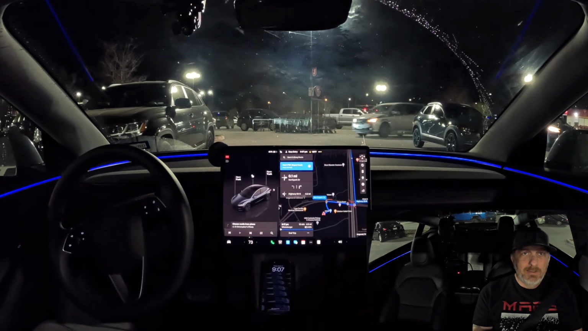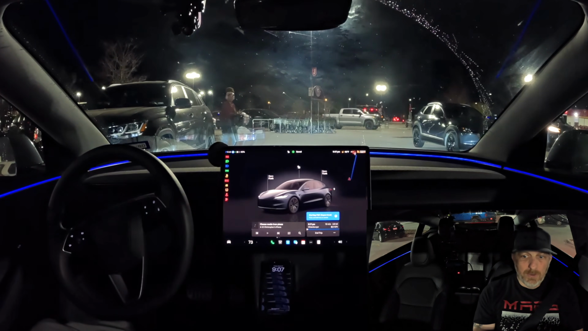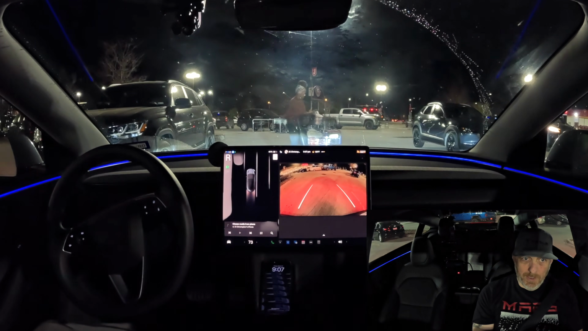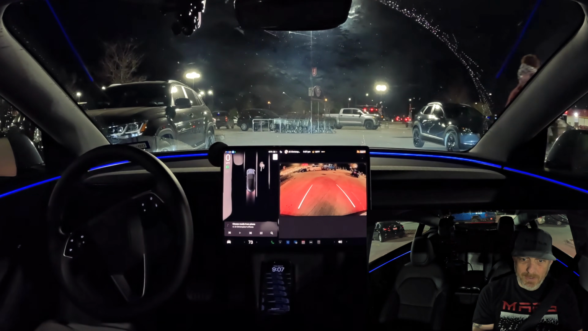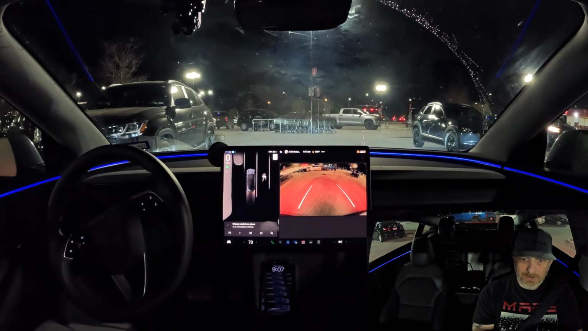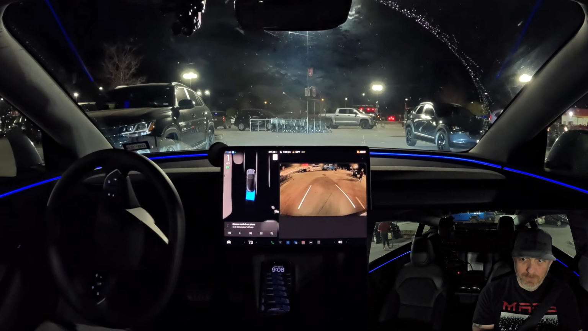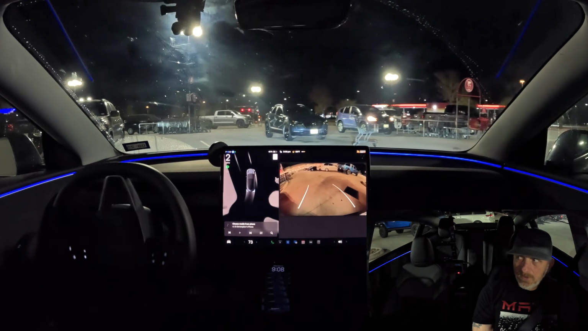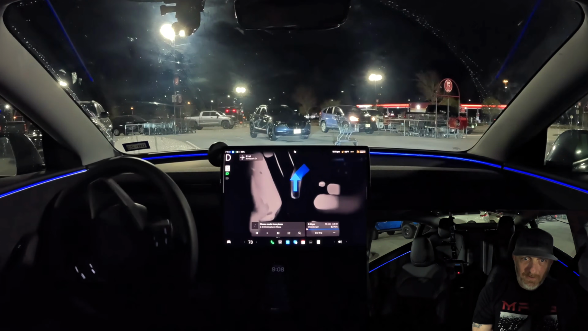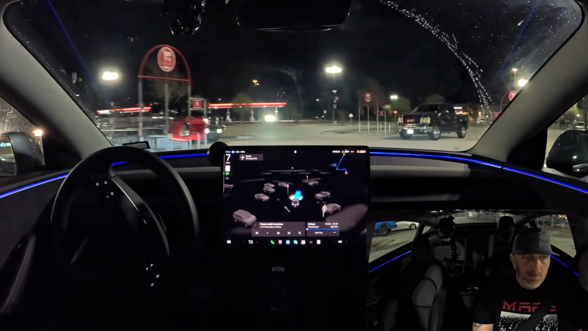Back in the Tesla. Let's get back on the road. Push the little blue button. Rear camera comes on. We do have a pedestrian right to the side of the Tesla, so we're going to wait a second and let her pass by. I'm absolutely fine with that. There we go. Let her clear out. There we go. Reverse back. Watch out for the cart and the cart bay.